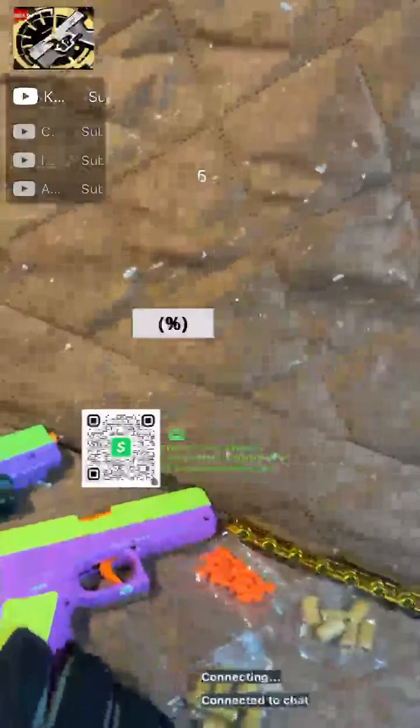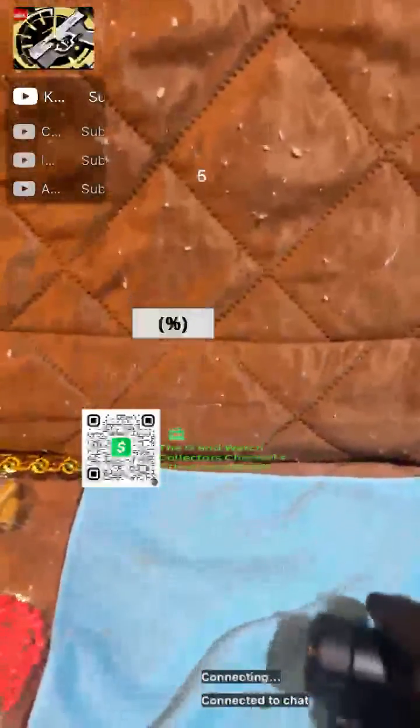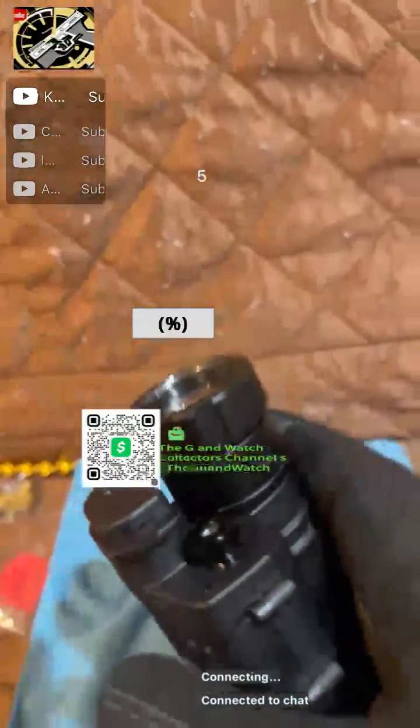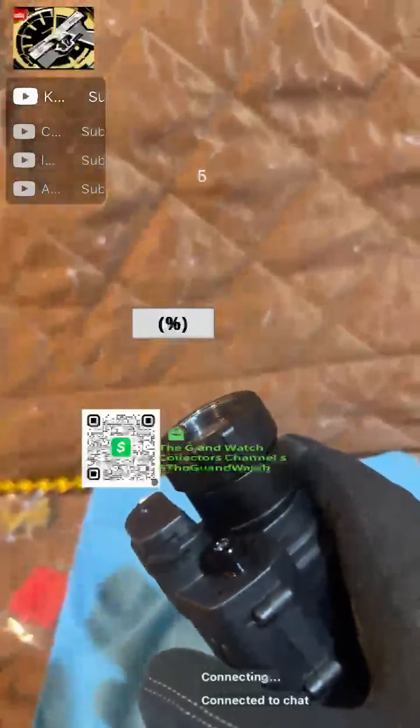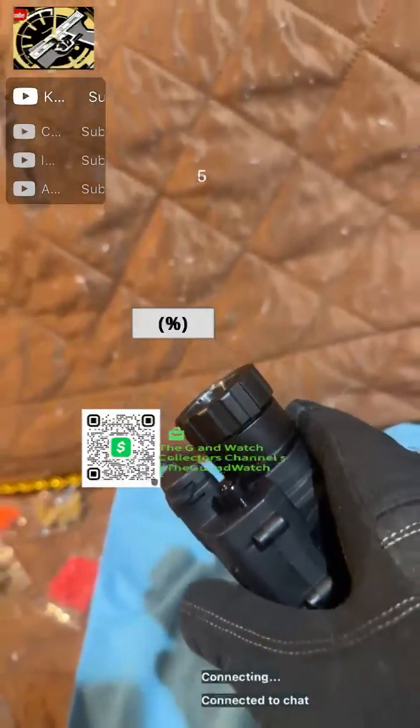But since people are in, I'm gonna go and talk about what I wanted to tonight. So when I got the upgrades for the new IR flood, it made a big difference.